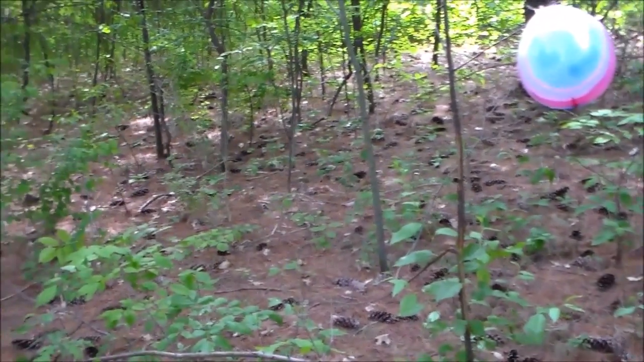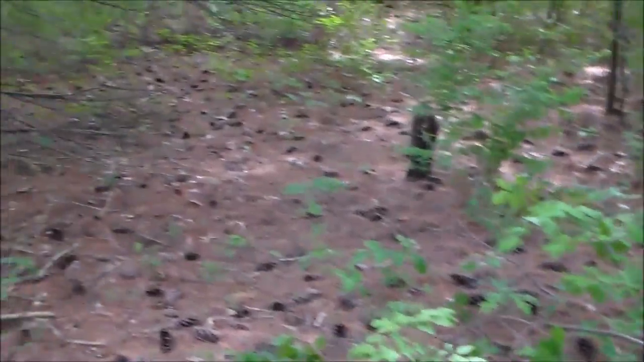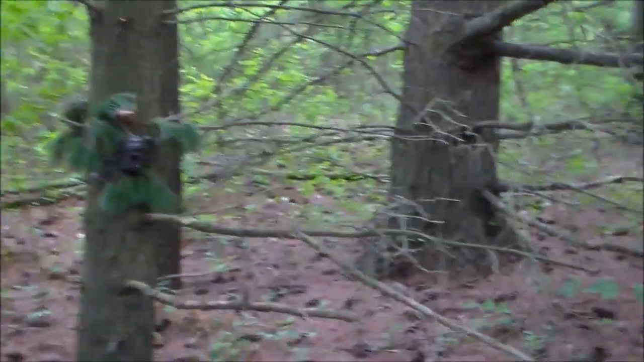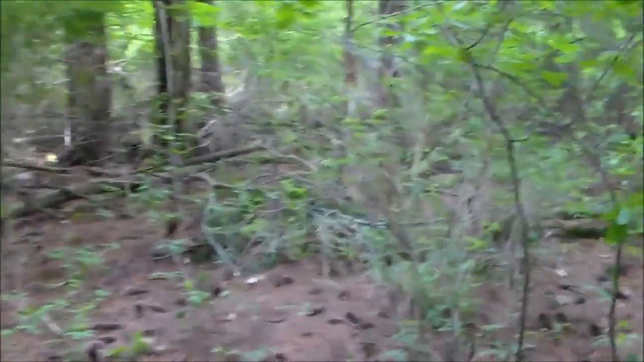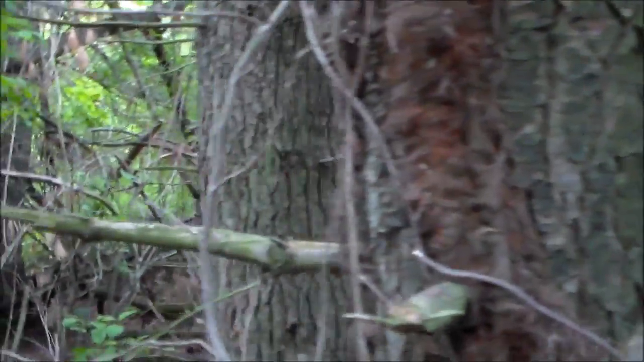I'm going to do a little scouting here. Check out this area a little more. See what I can see. Look for some sort of sign or something. We're going to head into this area. See, I want to go look at these pines down here. Pretty thick back here.